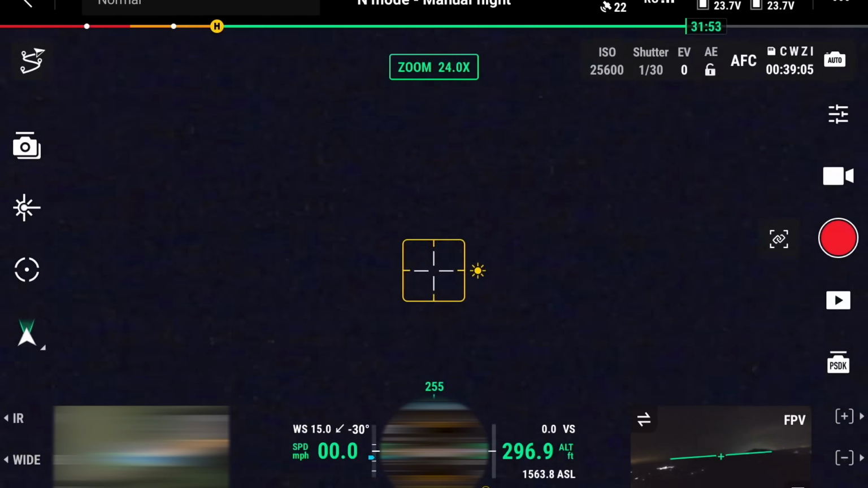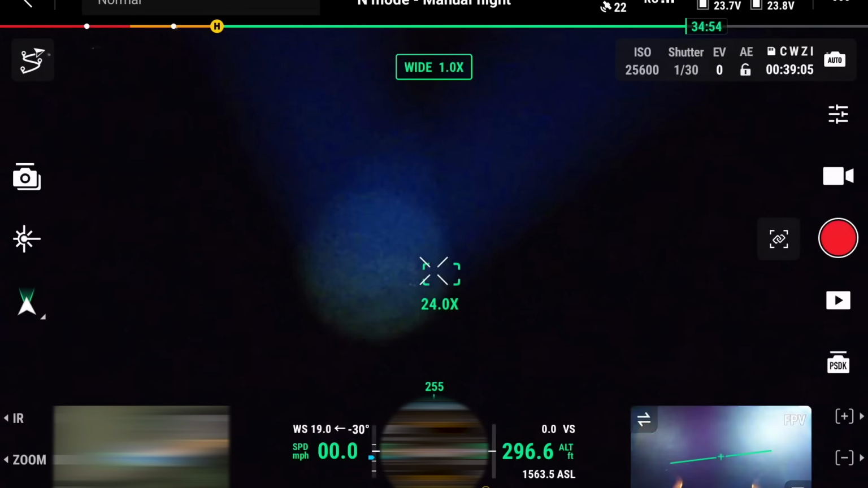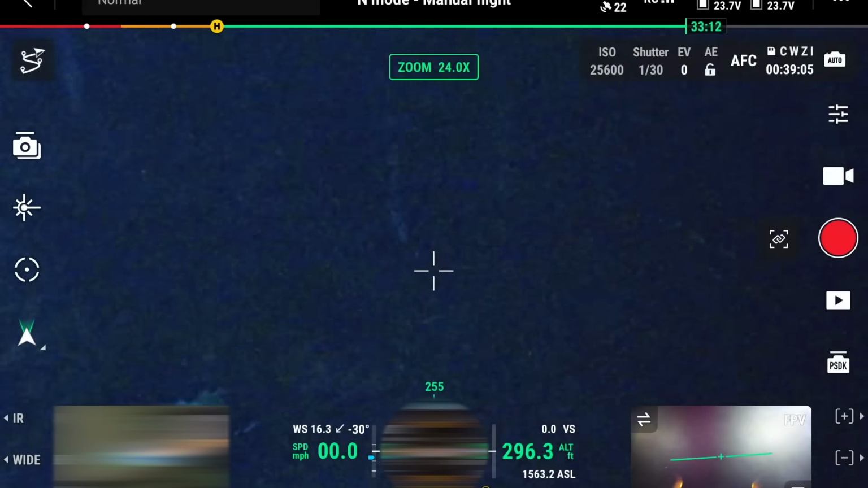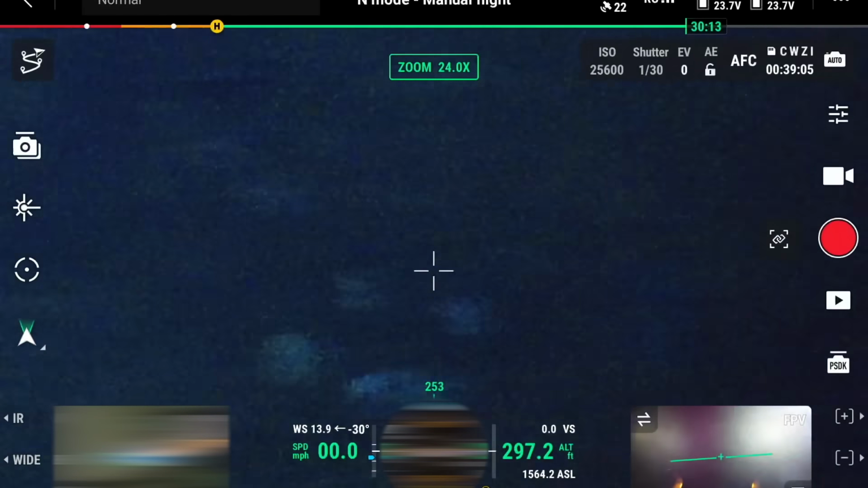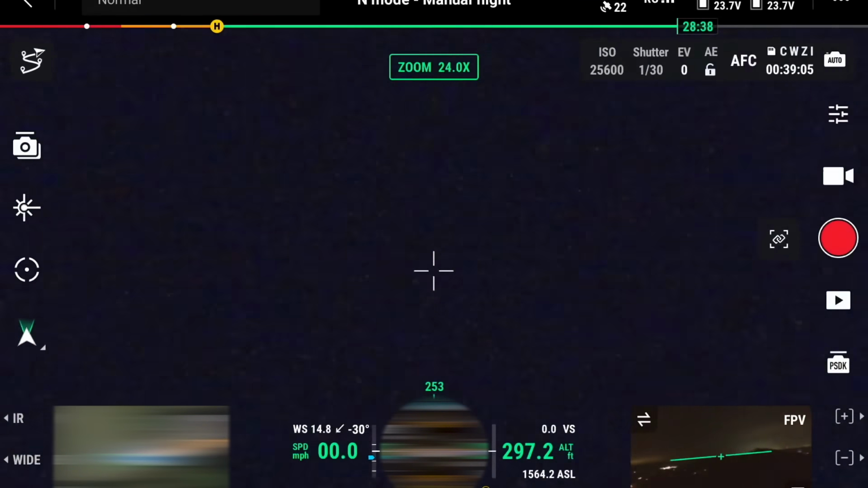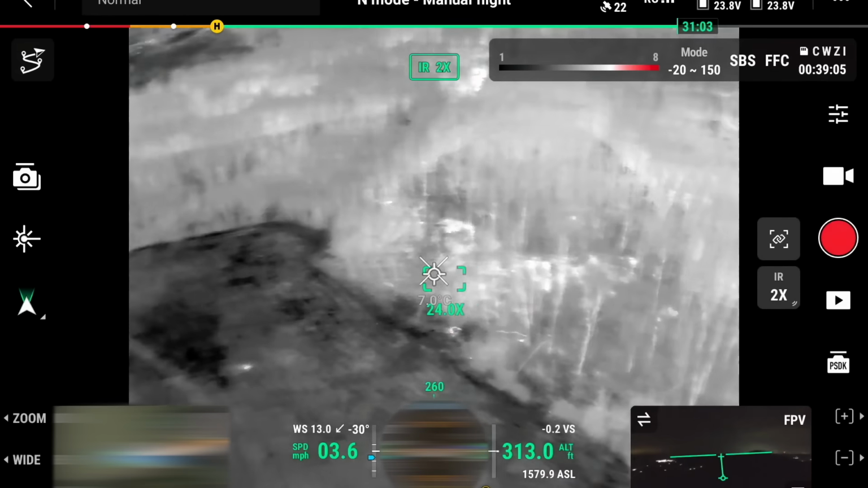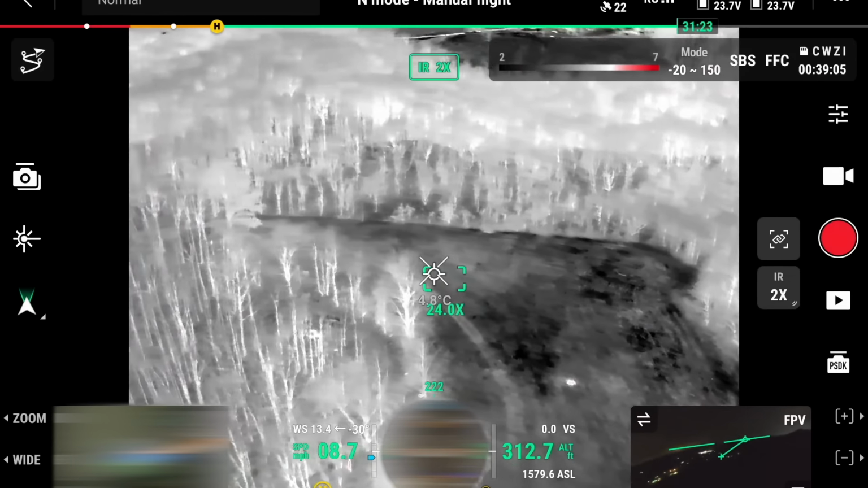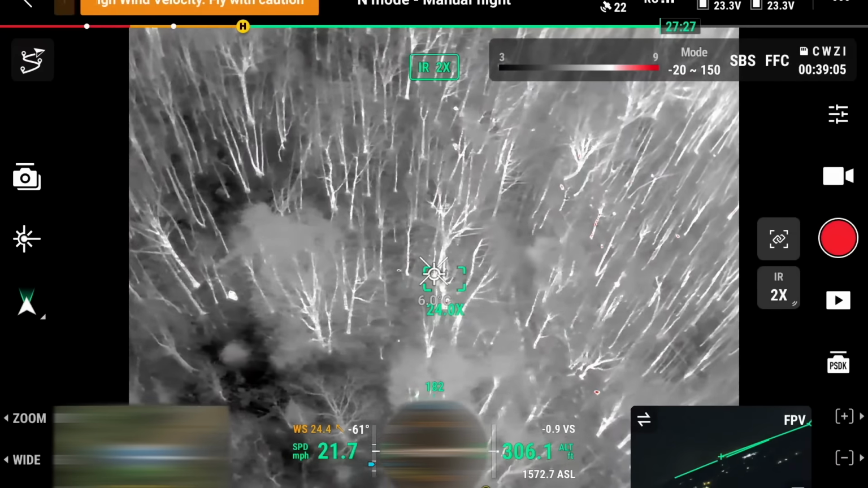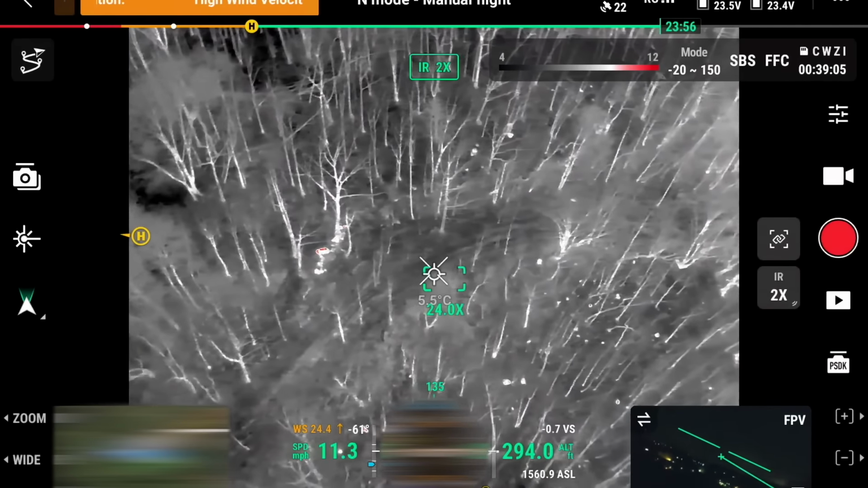Now I gotta turn the light on. I believe it's the still targets. So, yes, the still targets are still hot. Makes sense. Let's go up in the mountain a little bit and see if we can find something. The wind is in my favor a little bit more. And you know, who knows? It maybe could be nothing.